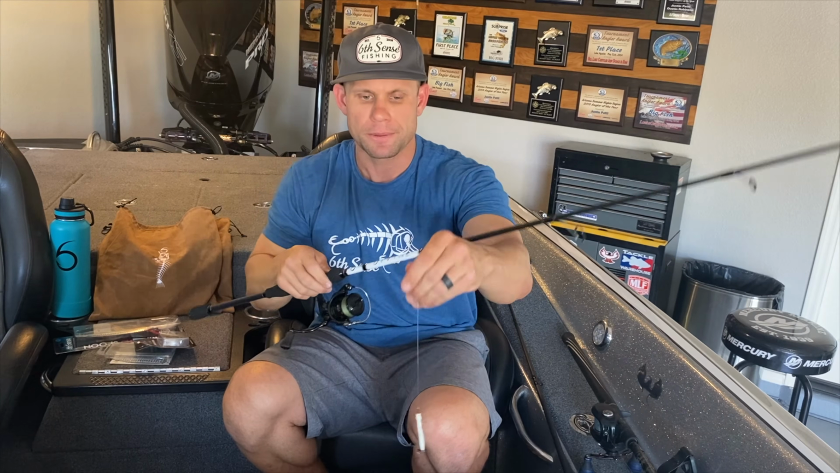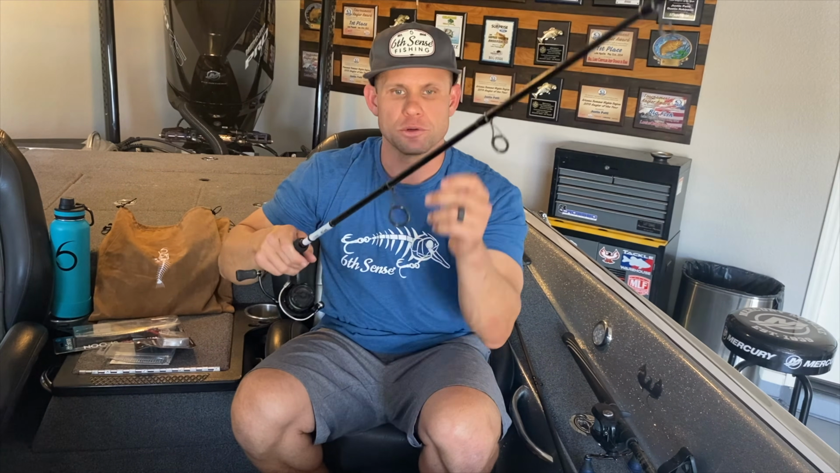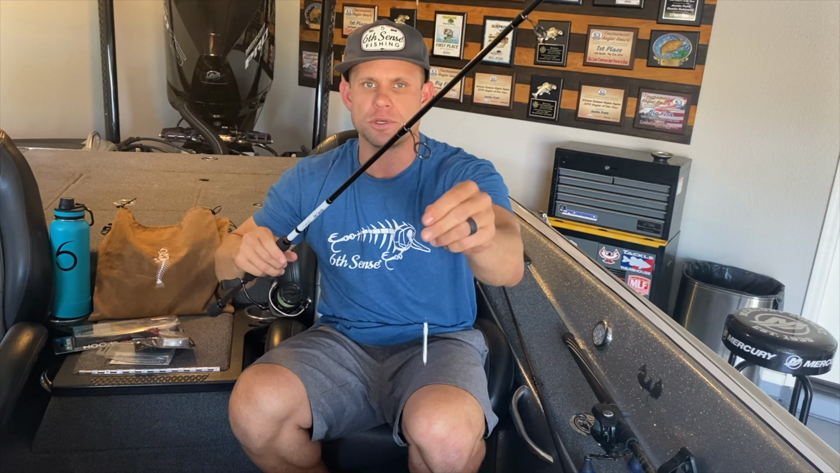This is a 7'3" medium action spinning rod. This is 6 Cents Divine spinning rod. Very good rod, very versatile rod. It's got a moderate taper to it. But what I want to do is I want this spoon to get down in a hurry. When I'm vertical fishing, I'm going to open the bail. That's why I use a spinning rod. I'm going to let that spoon fall straight down to where the fish are, whether they're in 40 feet, 50 feet, 60 feet. I want that spoon down on the bottom.